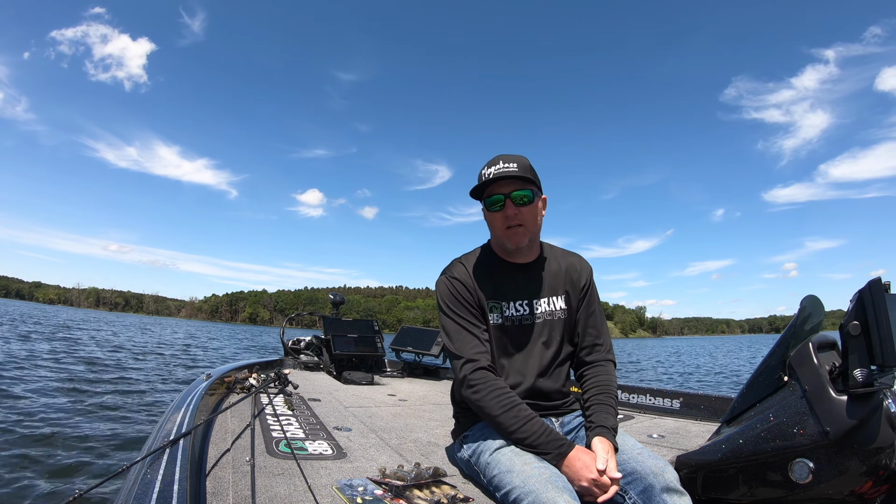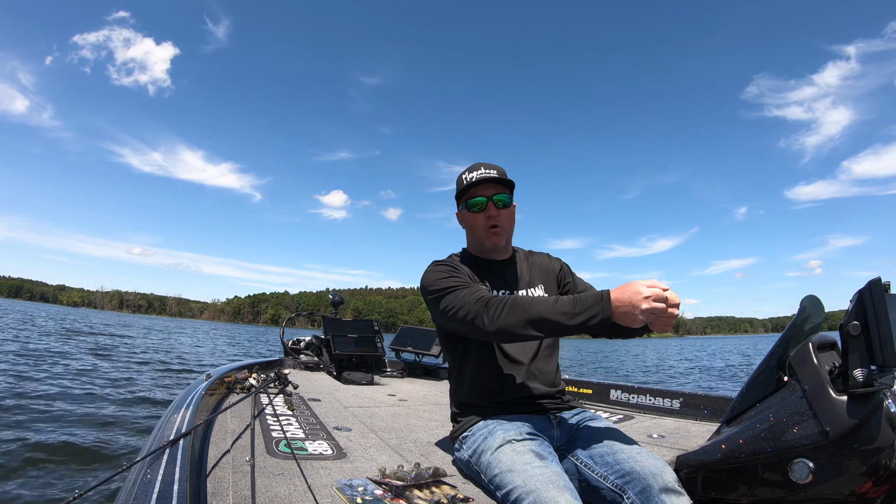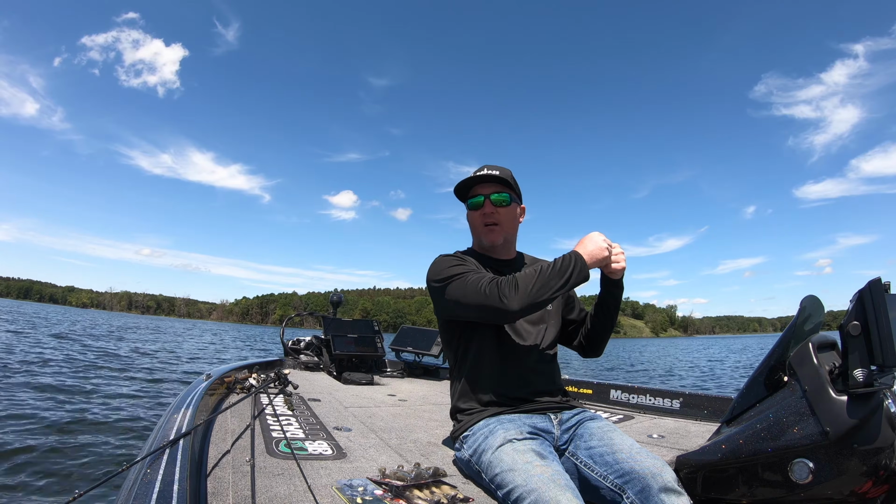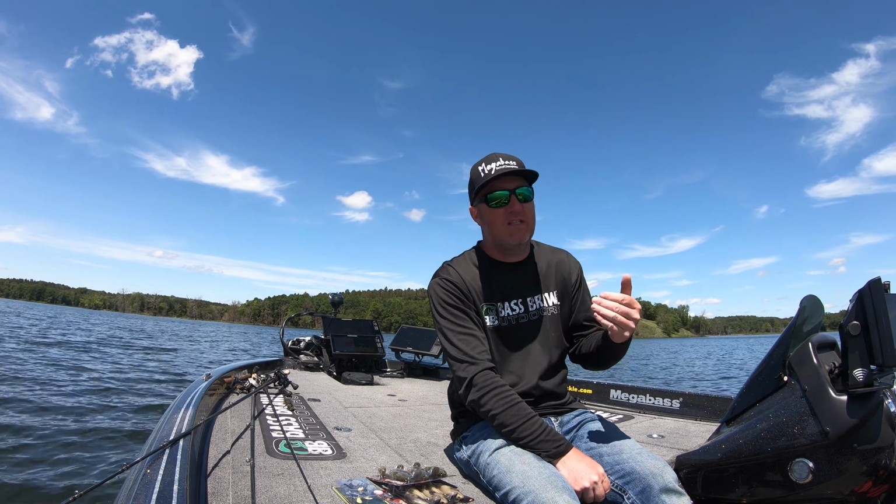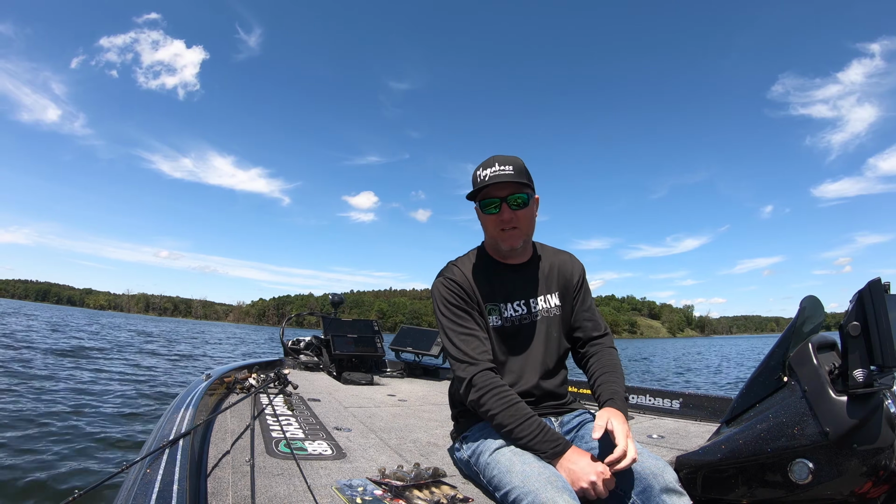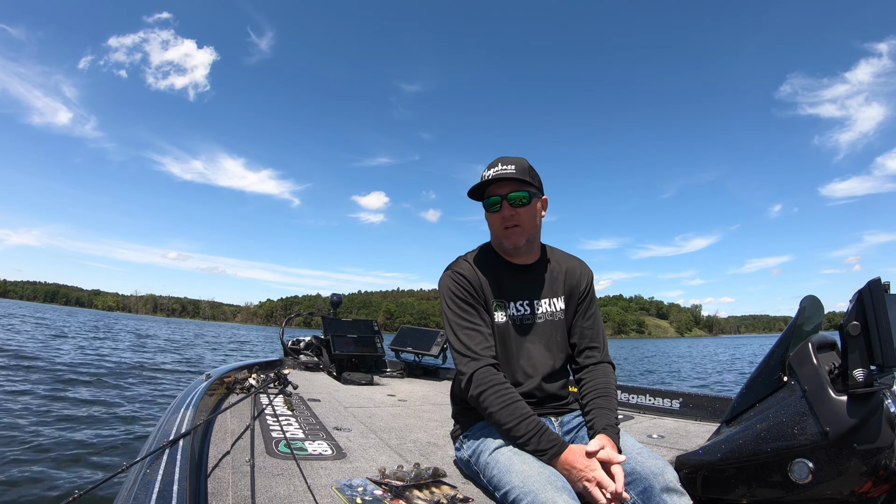There was one earlier today where I set the hook and there was no pressure on the fish all the way to the very end. And then that rod had just enough to get it to the fish. That's huge in hooking big giant fish.